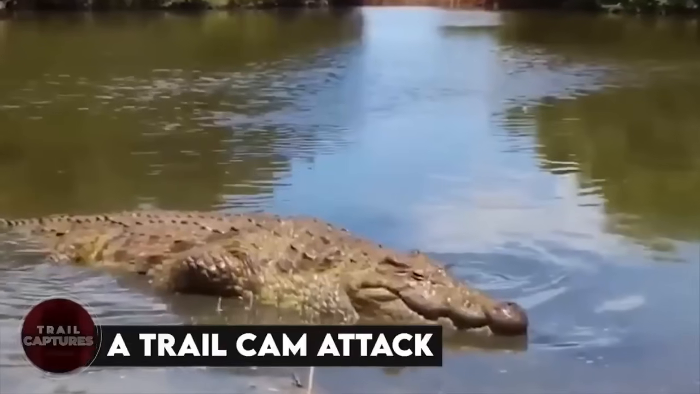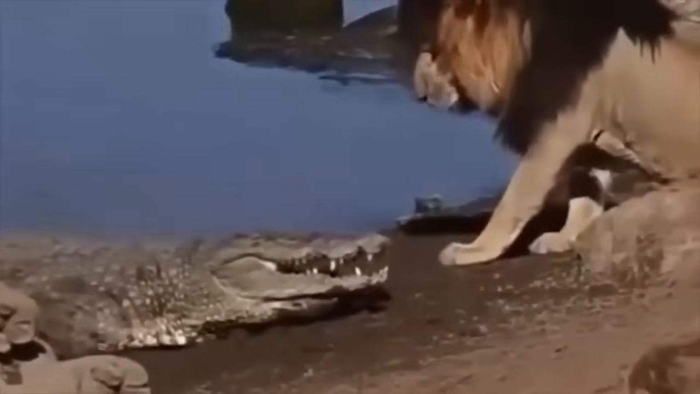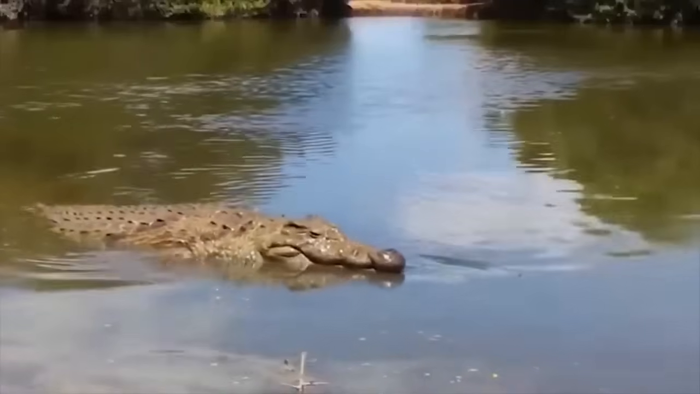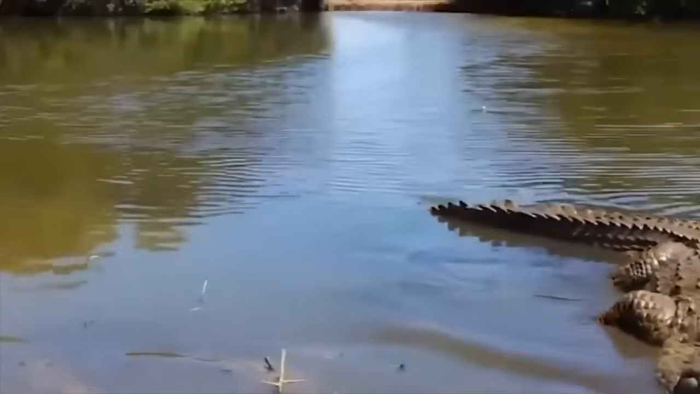A trail cam attack. Crocodiles are super deadly creatures. They don't care about anyone or anything, not even if you're just trying to record them with a camera. They can sneak up on you real slow, and before you know it, you're stuck in their powerful jaws with no escape.